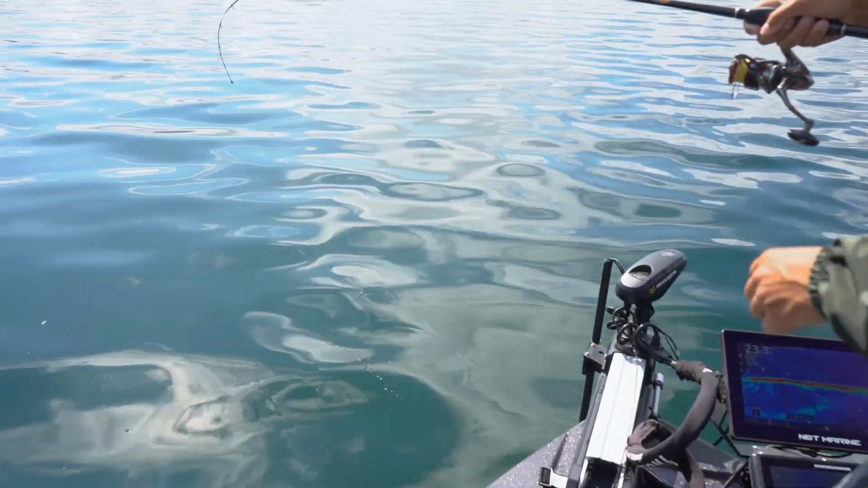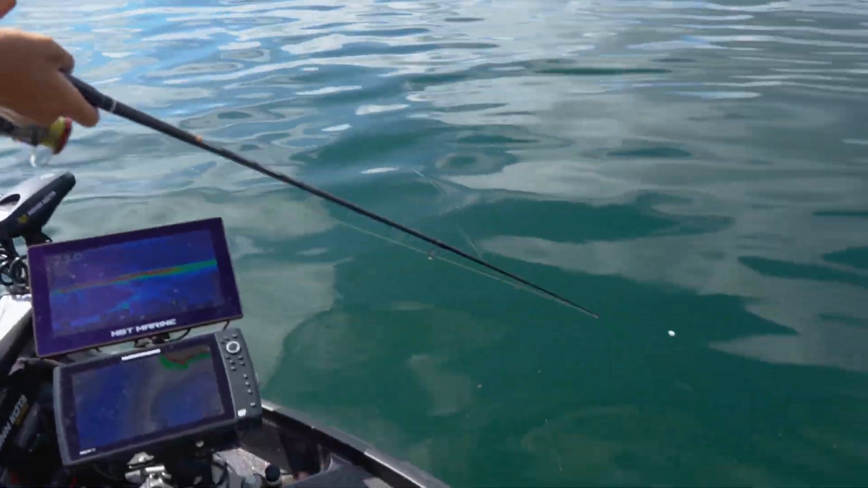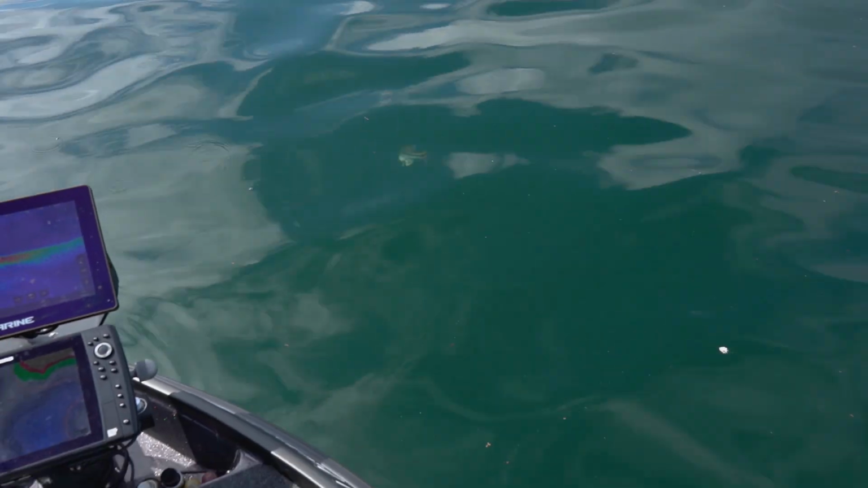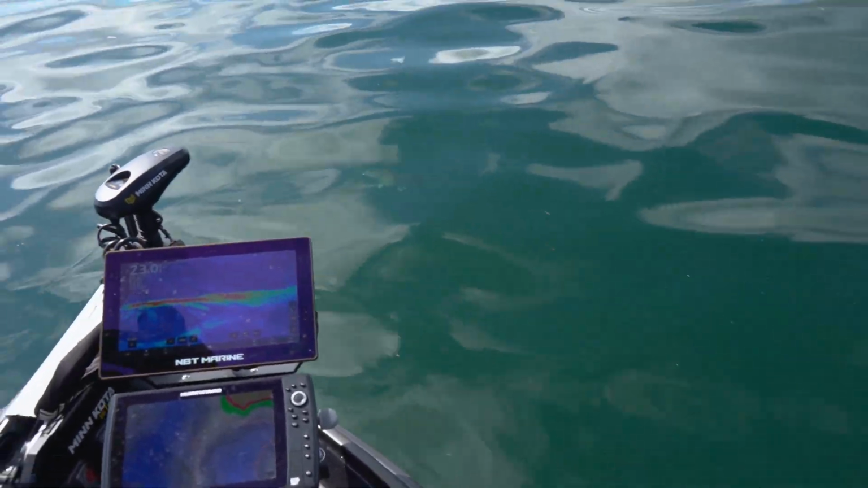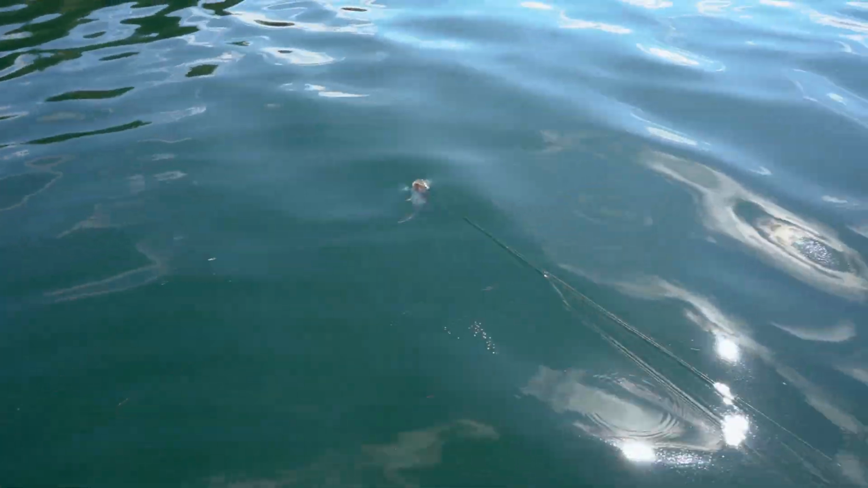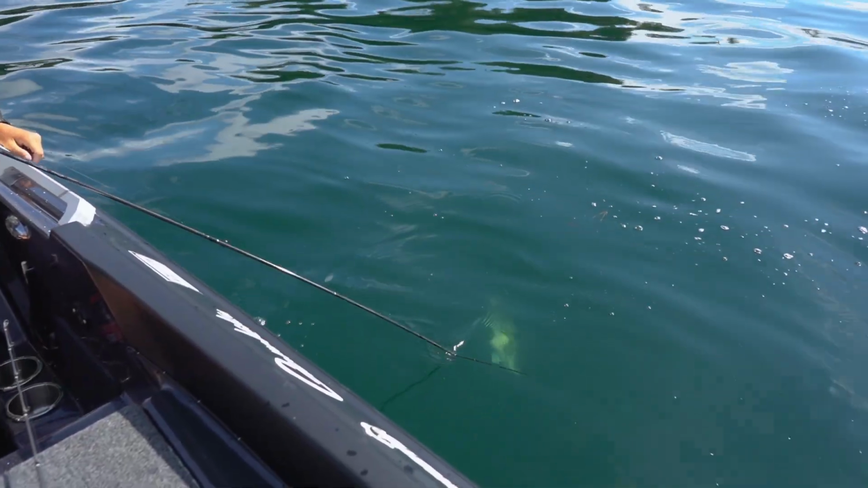Ooh, ooh. Oh yeah, he's gonna come up and he's gonna jump. No, big old spotted bass. Look at that in the water. Gosh, that's awesome, guys. That is awesome. Look at this fish. I mean, that is a big spot. Gosh, how cool is that?